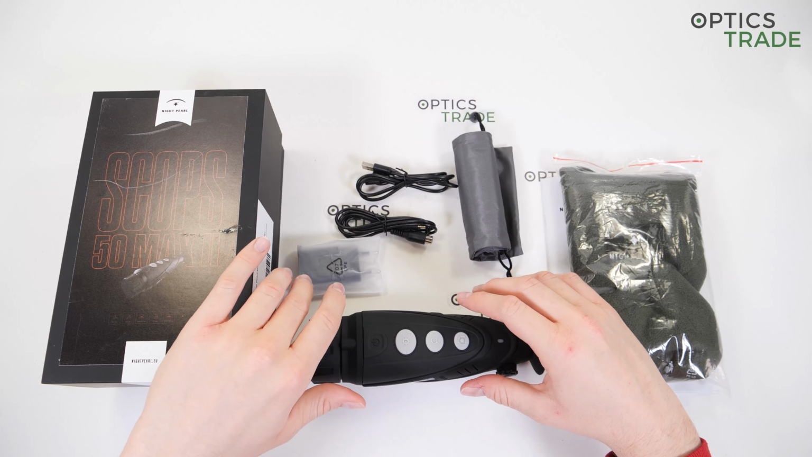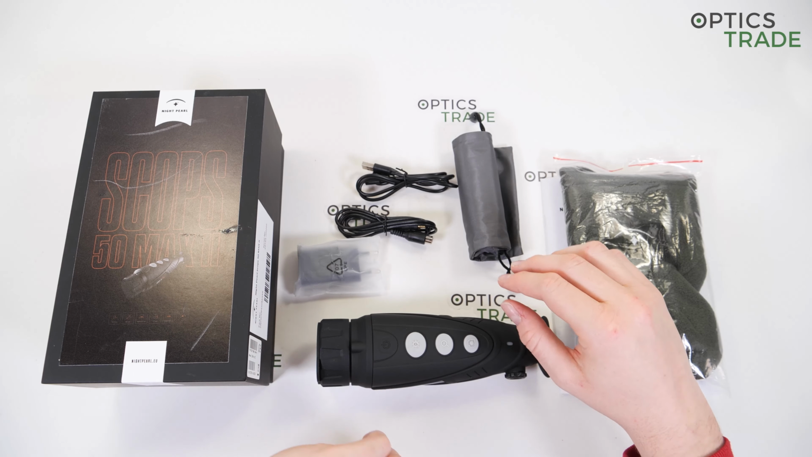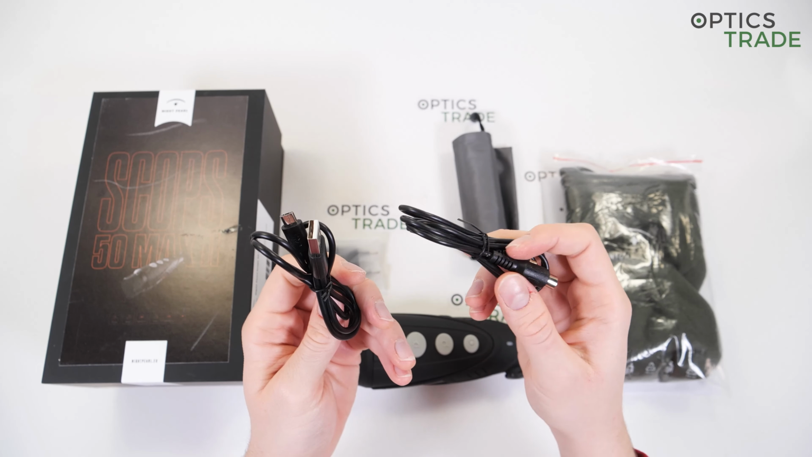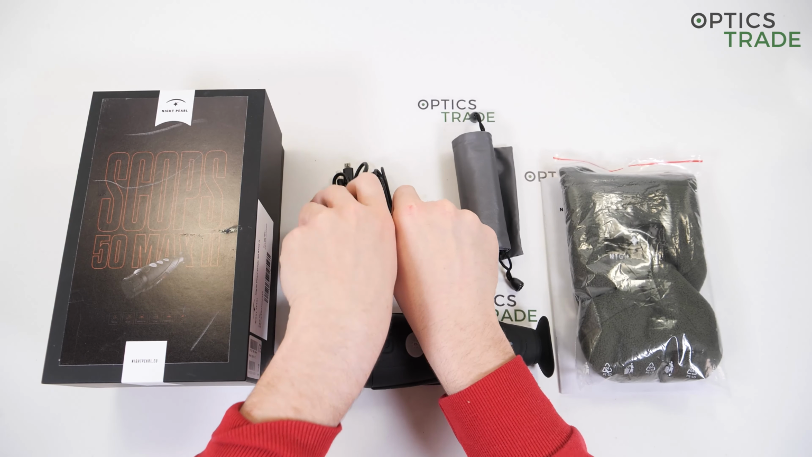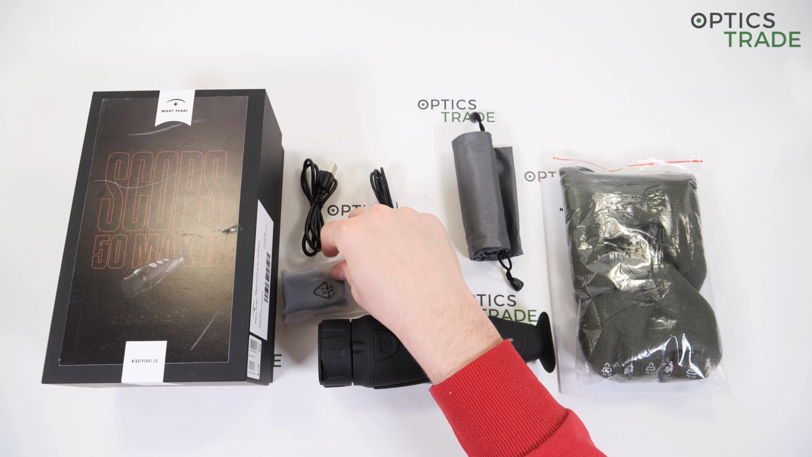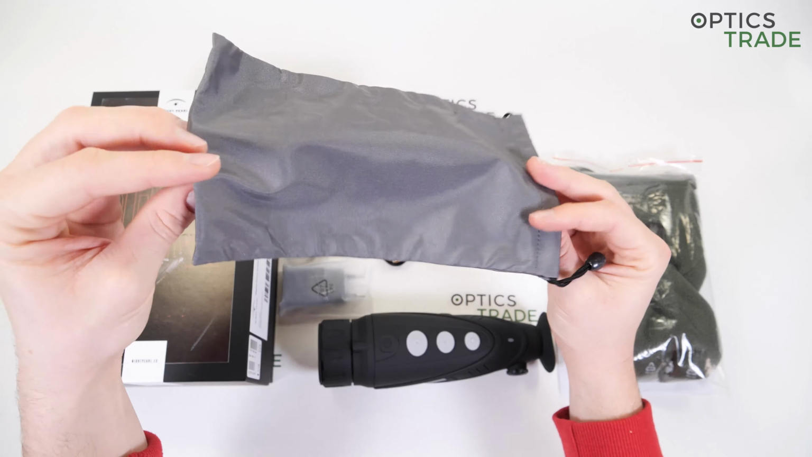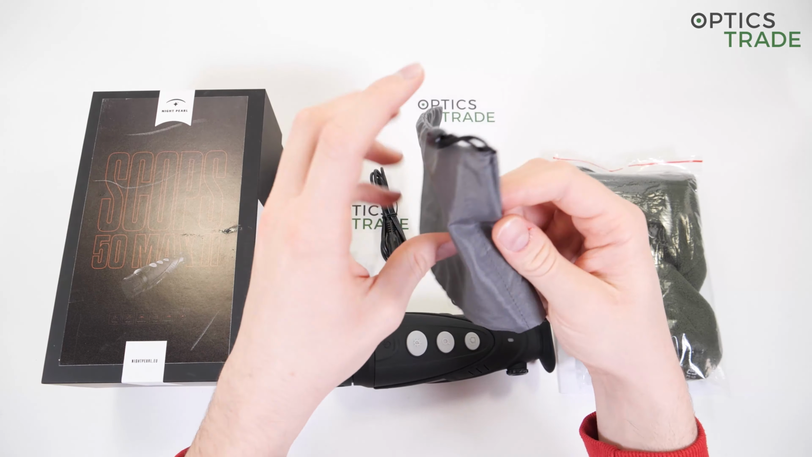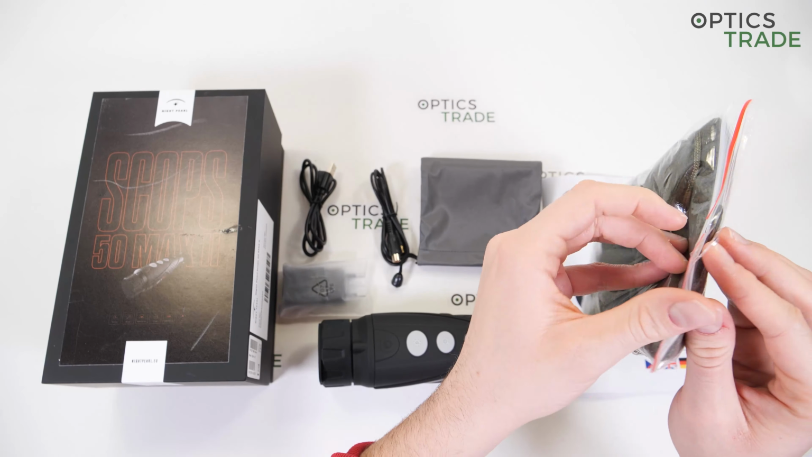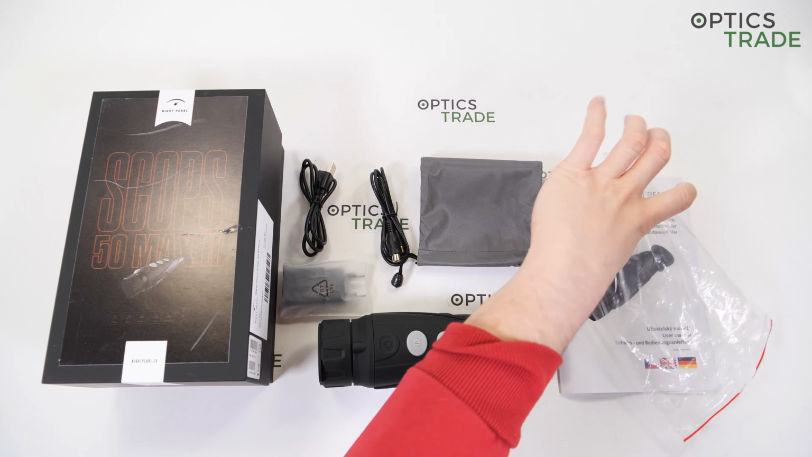Now, what about everything that is included along with the device? I've already shown you the two cables, the micro USB cable and the video out cable. There is also a power adapter included for charging the device along with the cable. Then we have an ordinary transport case, a simple one, and another transport case which is much softer and is made of fleece. So it's a soft fleece transport case.